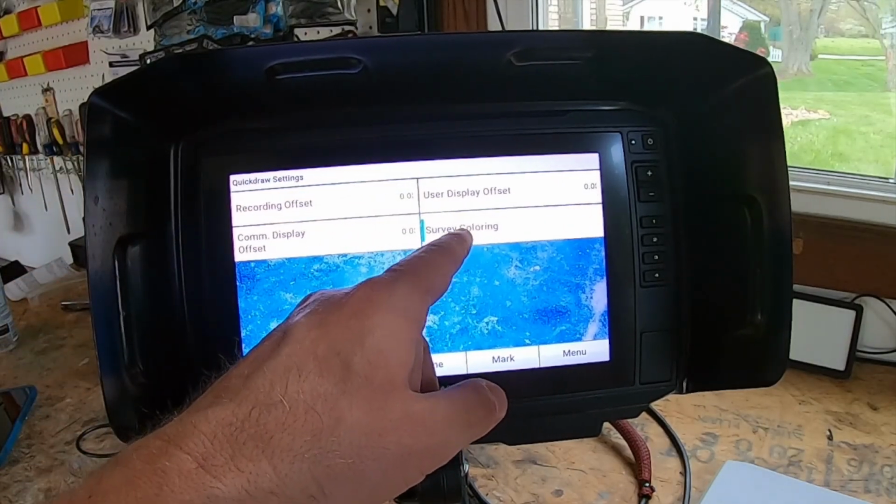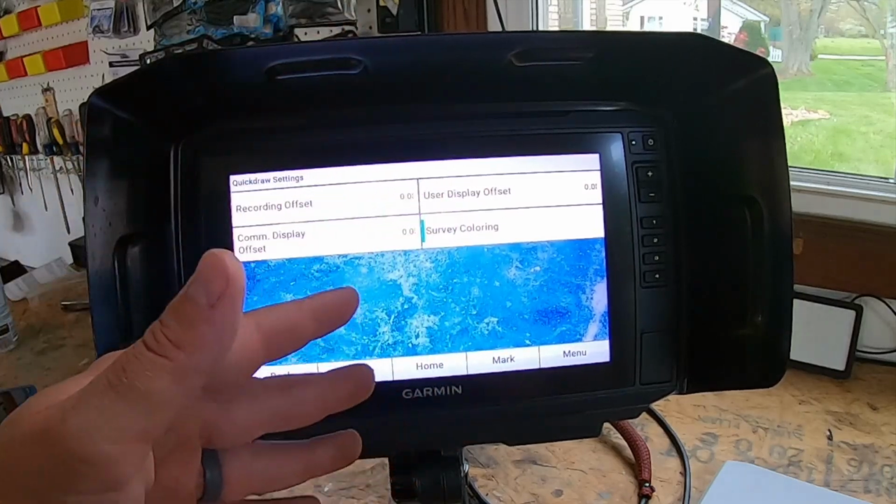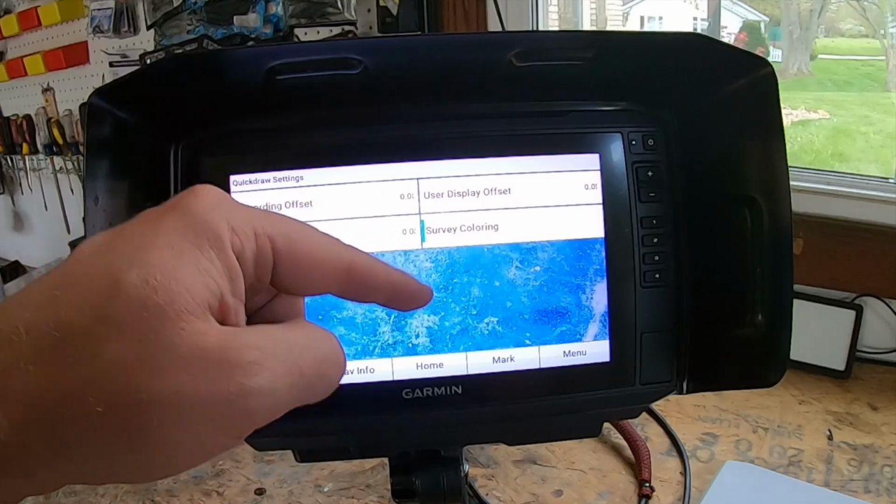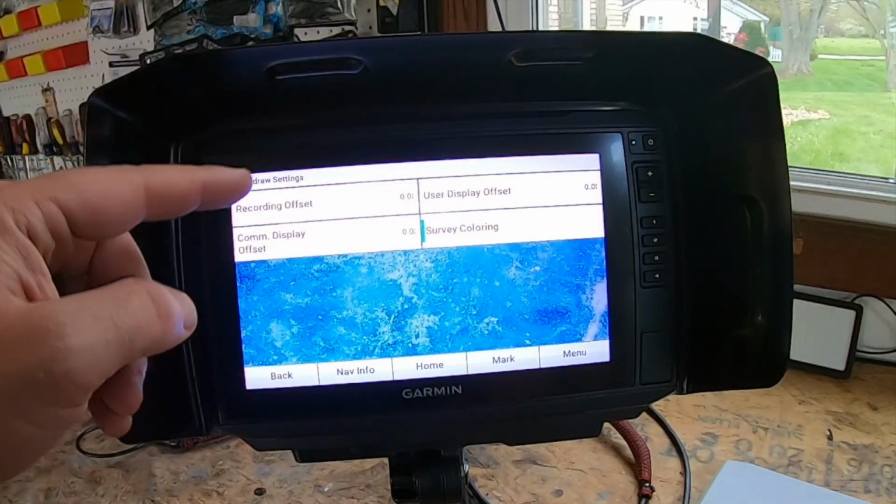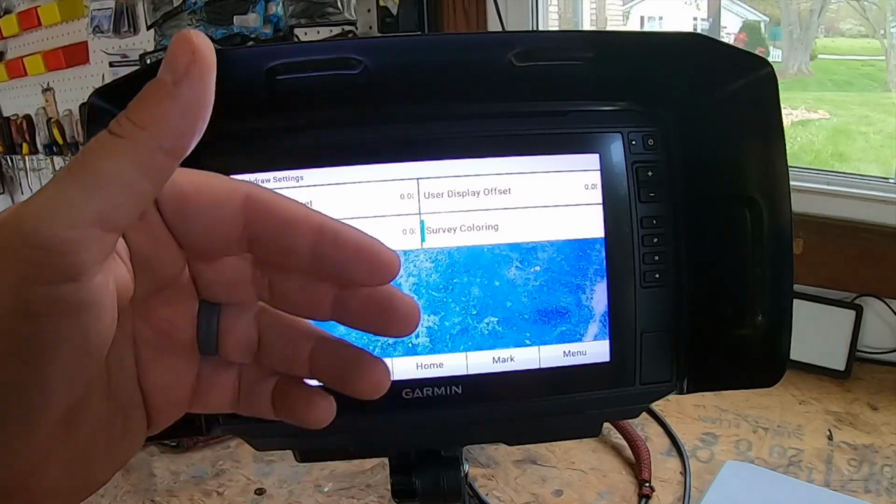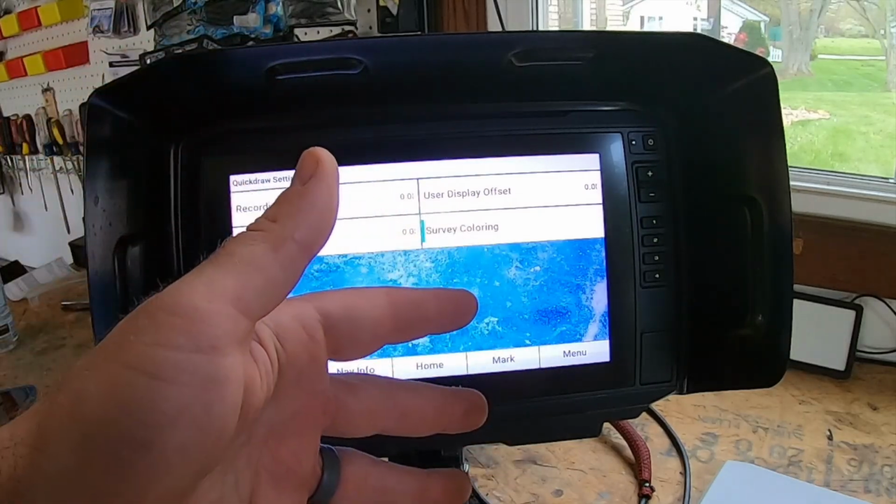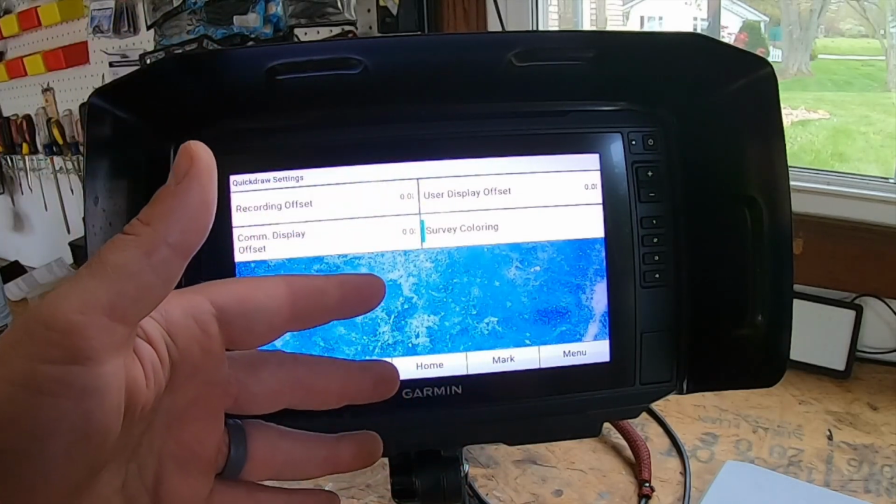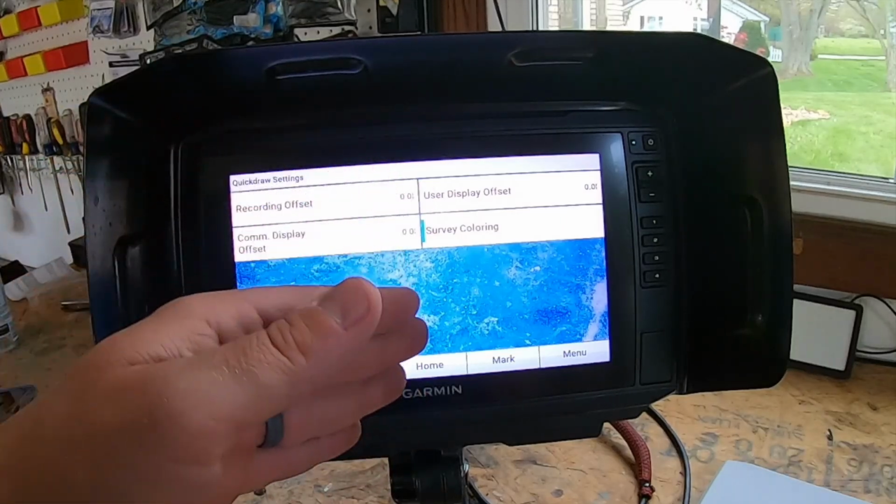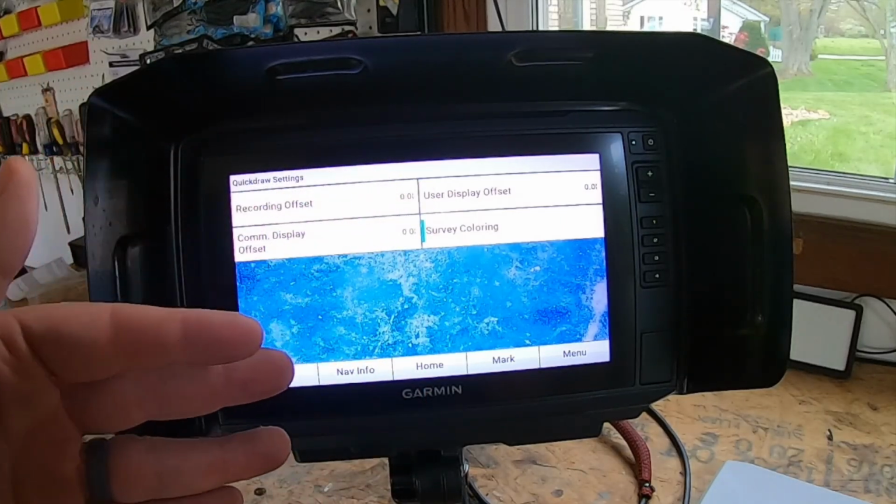All right, next we have survey coloring. Kind of goes on or off. Survey coloring sets the color of the Garmin Quick Draw Contours display. When this setting is turned on, the colors indicate the quality of the recording. When this setting's turned off, the contour areas use the standard map colors. Green indicates good depth, like we talked about. Yellow, good, but a speed between 10 and 20. Red, poor, and a speed above 20.